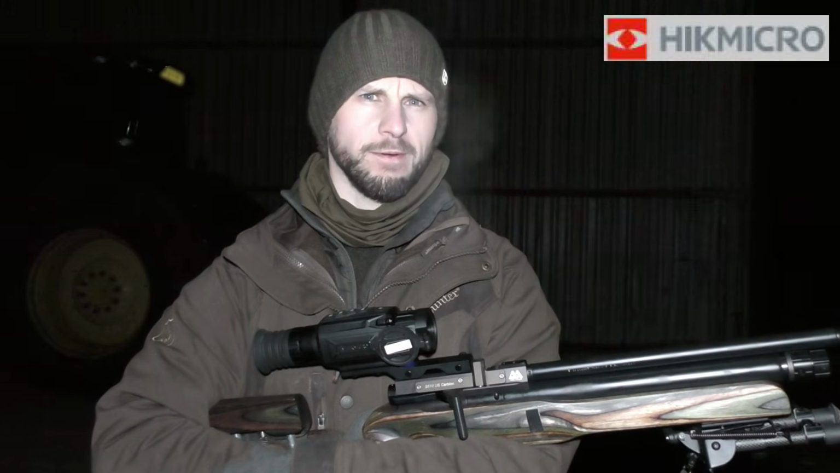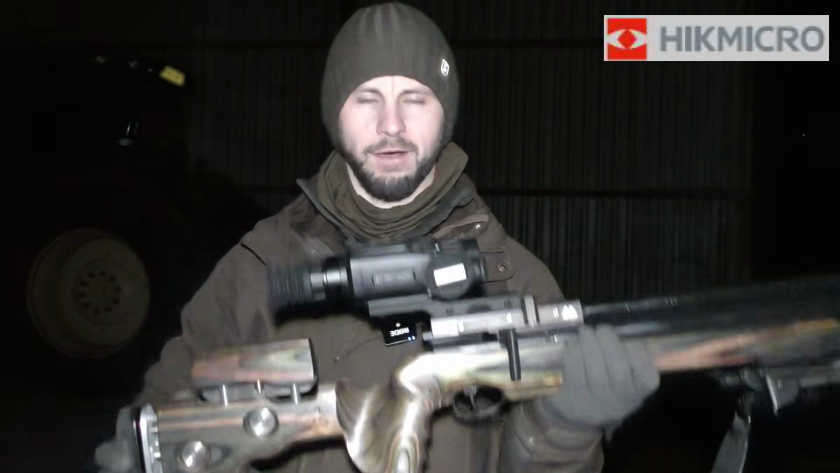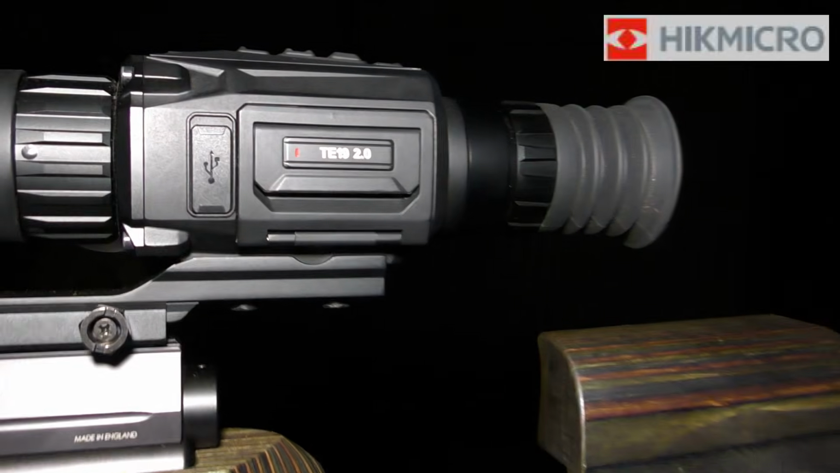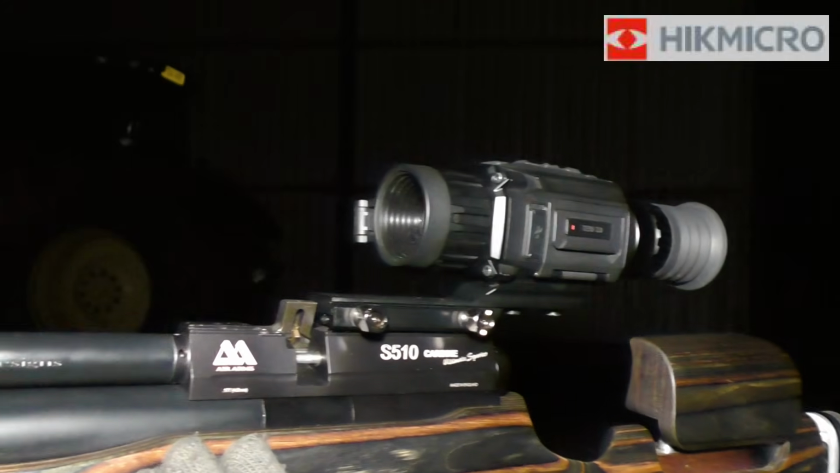So that's my full review of the HIK Thunder 19mm thermal scope. What I'm going to do now is give you a few positives and some negatives, my final thoughts on what I really think of this budget thermal scope and whether I think it's worth the money. For the price point, it is a relatively clear image, it is very easy to use, and I think that this would be a perfect starter thermal scope.